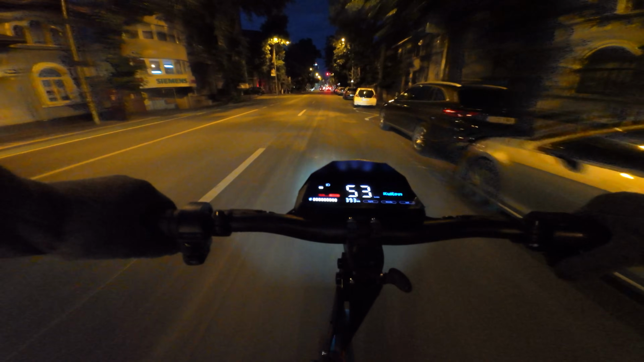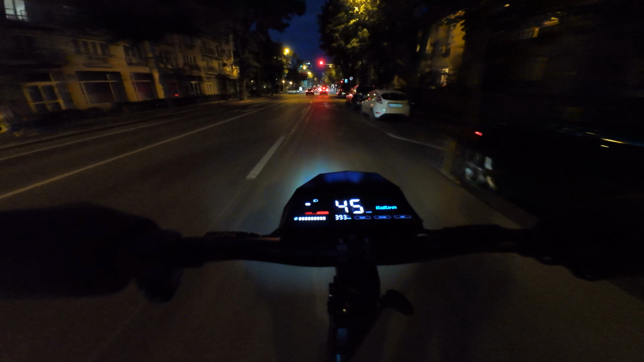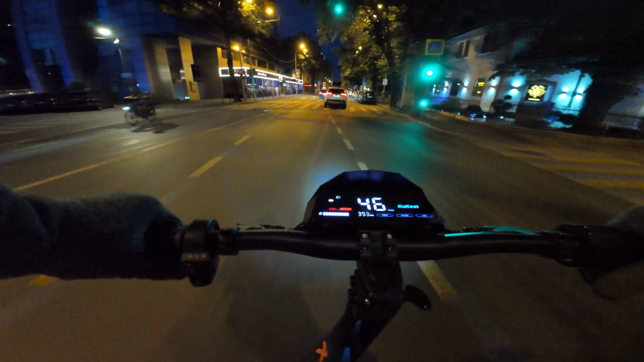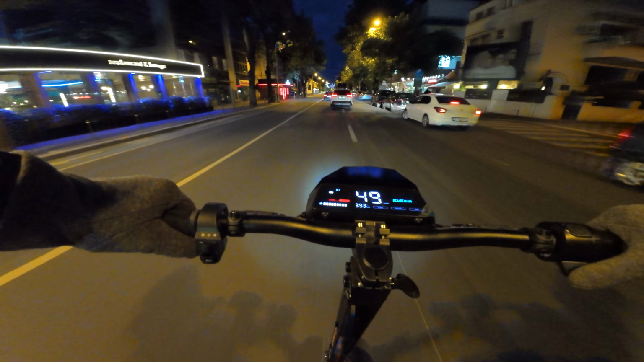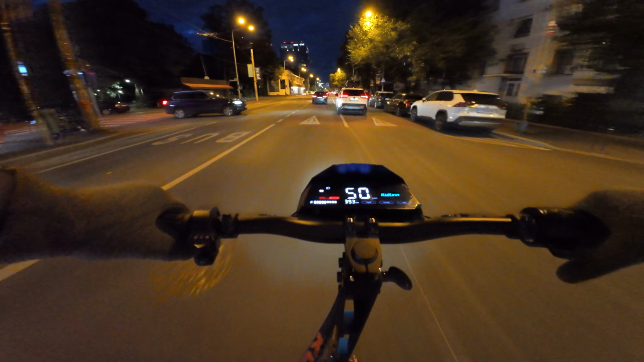Among all the positive aspects I could share about this G4, one significant downside is its brakes. It's not like they are not good, but they don't feel as smooth as any hydraulic ones I've ever experienced. It has some e-brake going on, but it's really weak compared to the G2 Master.